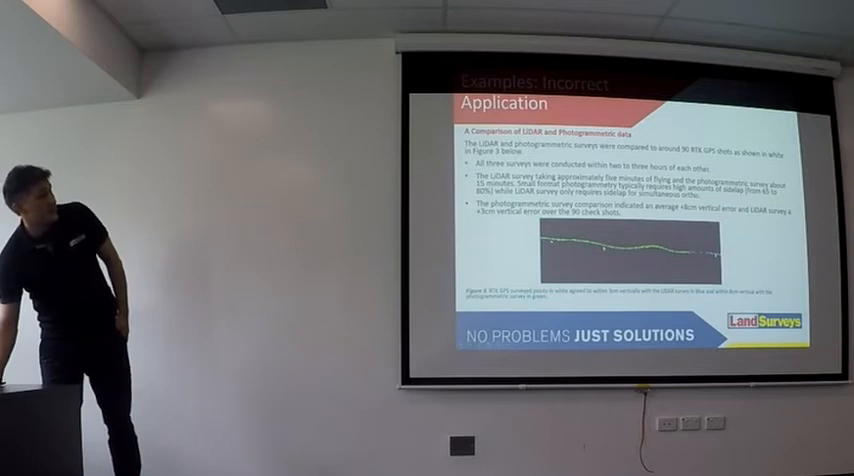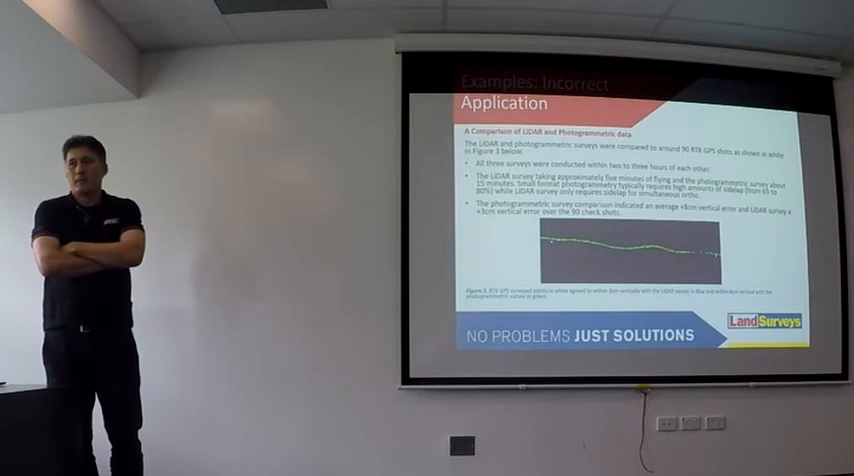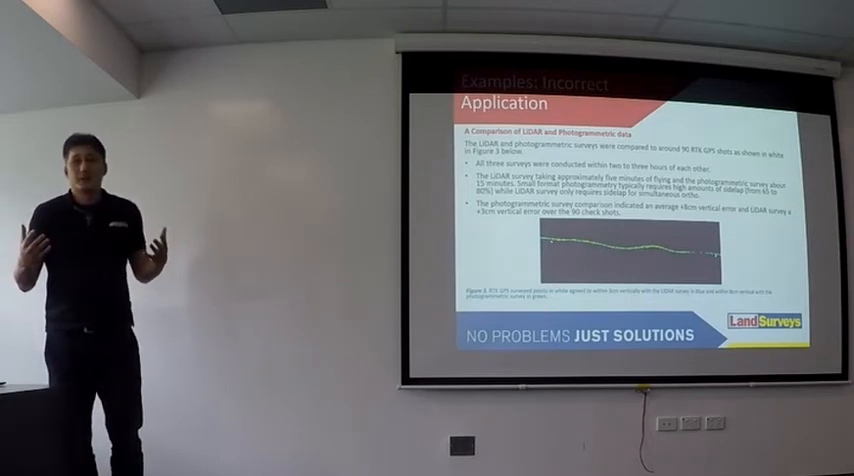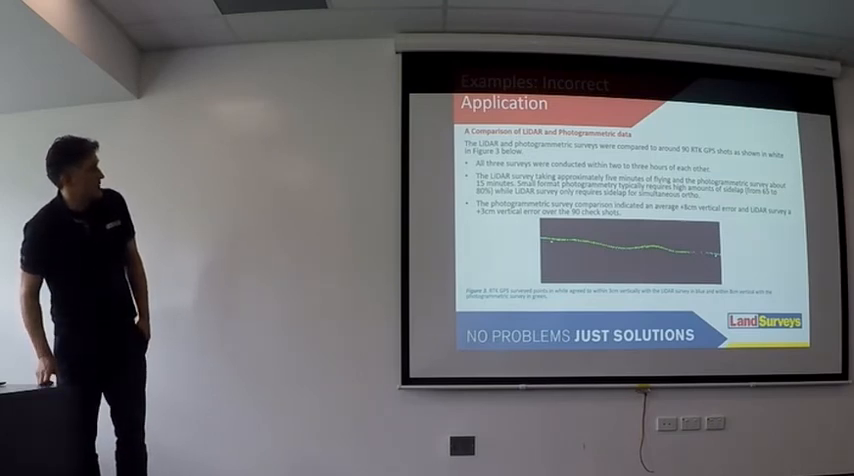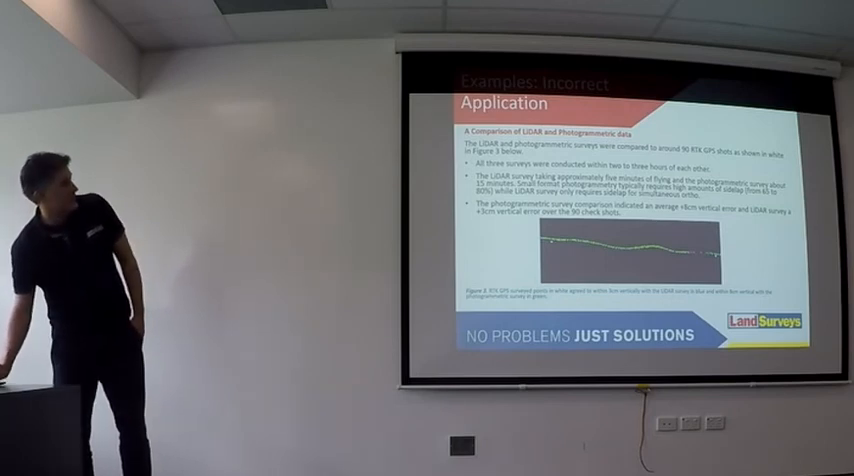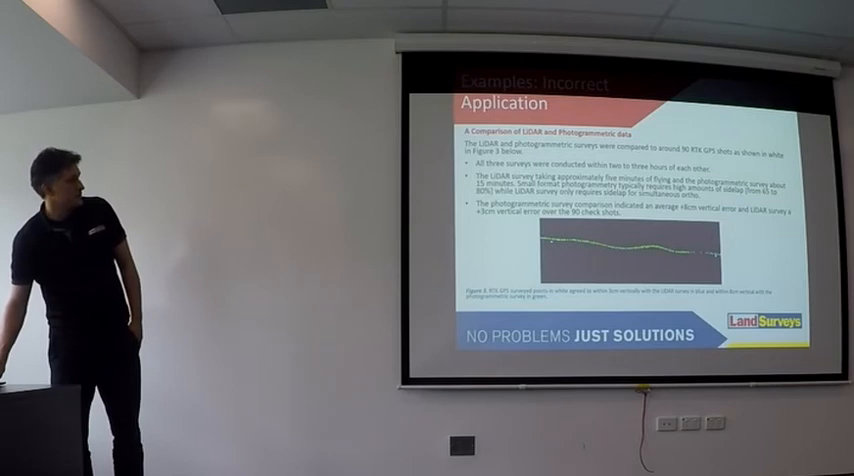Another example is beach sand and sand dunes, because they don't have any texture and everything looks similar. From a photogrammetric point of view, there's going to be a lot more noise and inaccuracy in that data set. This is an example we did over a sand dune, and you can see the photogrammetric data set sits about 8 centimetres higher than the LiDAR data set.